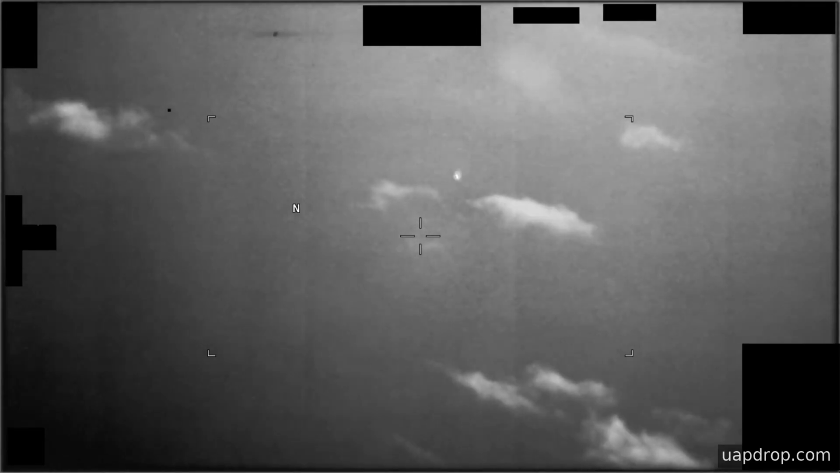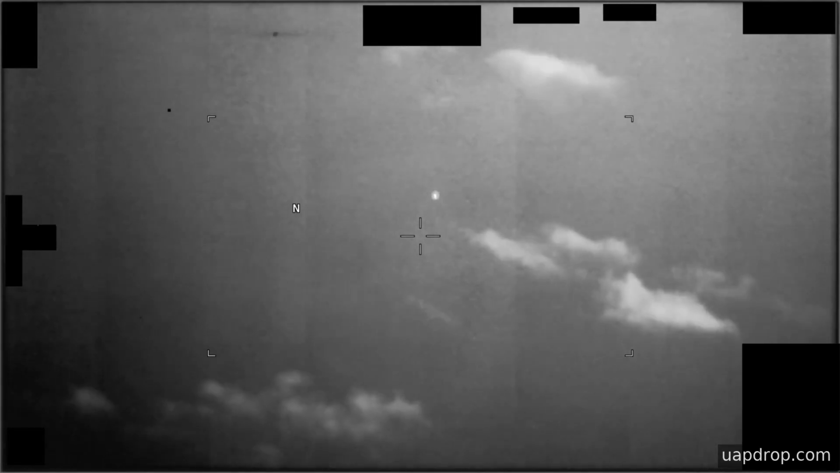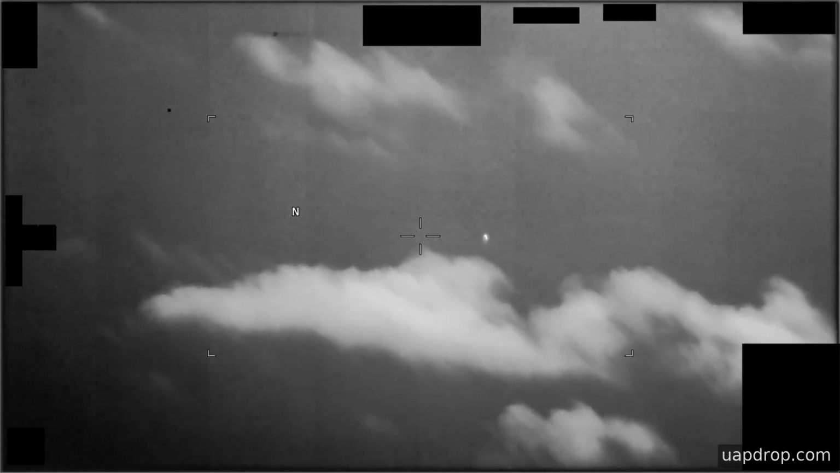Early in the clip, the sensor holds a steady track as the contact appears and then moves laterally with the scene. At times, the camera or platform pitches, and the contact follows a path that suggests it is carried by the atmosphere rather than actively maneuvering. Over several minutes, the thermal intensity and apparent outline vary in ways typical of thin envelopes catching sunlight or cooling in the upper layers of the air column.